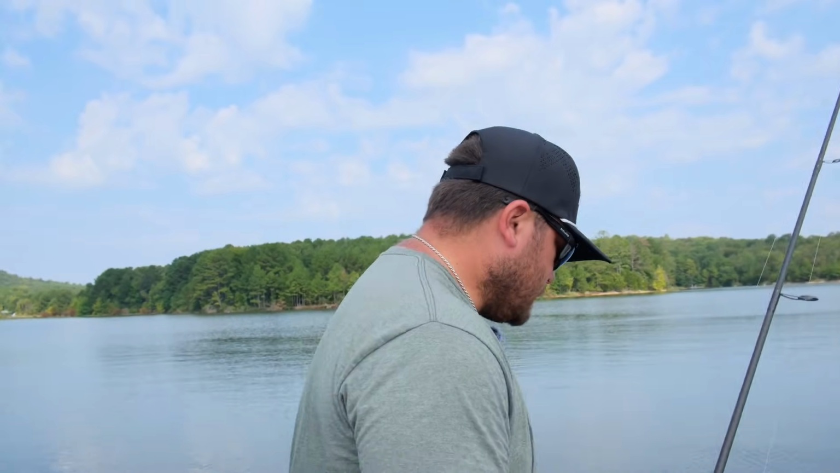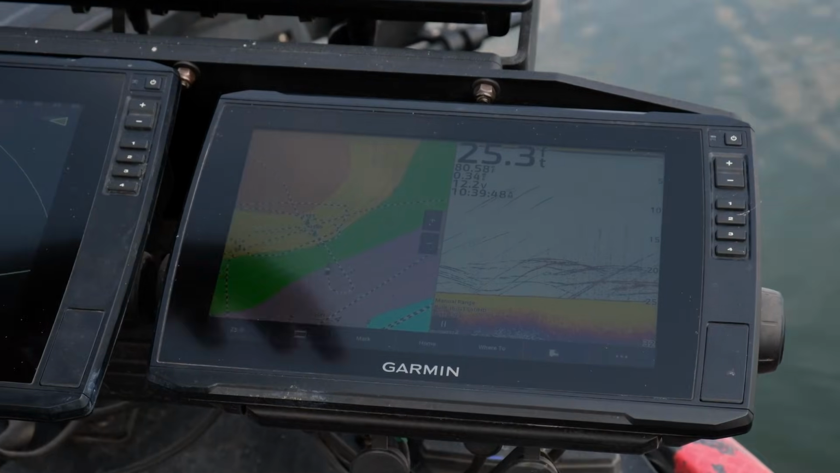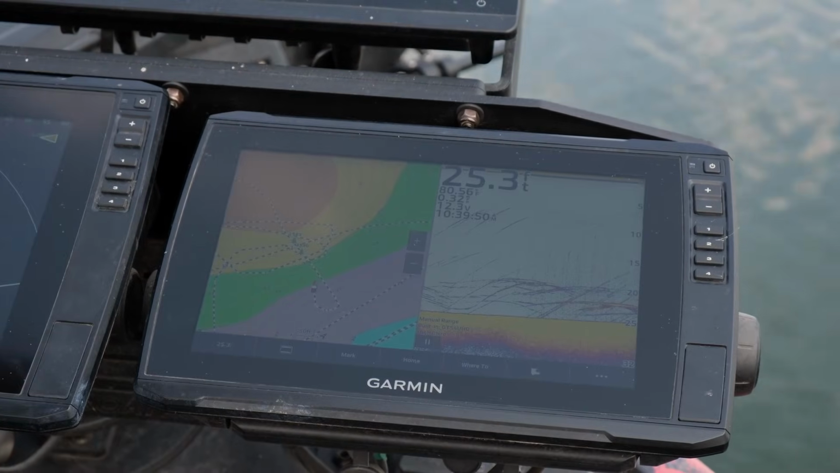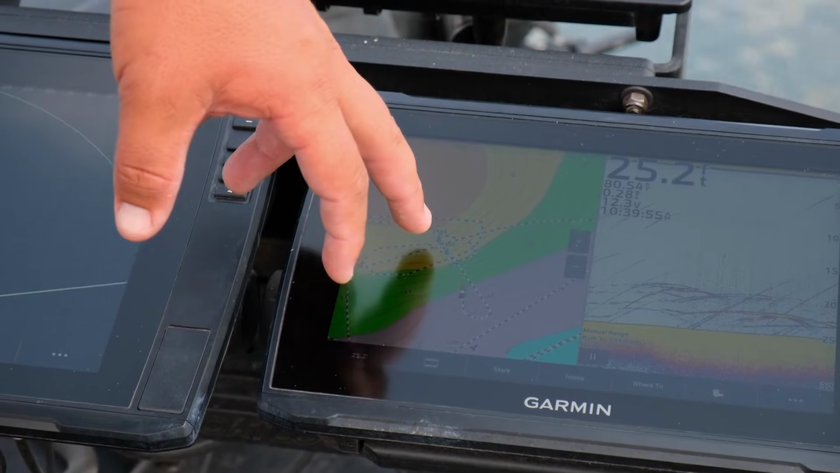All right, now that we've found some brush that has some fish in it, I just stepped up to the front deck and picked up a Rocking Shad. Here are my waypoints that I just dropped. Having everything linked together, when I drop a waypoint in my console, it also sends it straight to the bow up here, so I know exactly where my waypoints are.